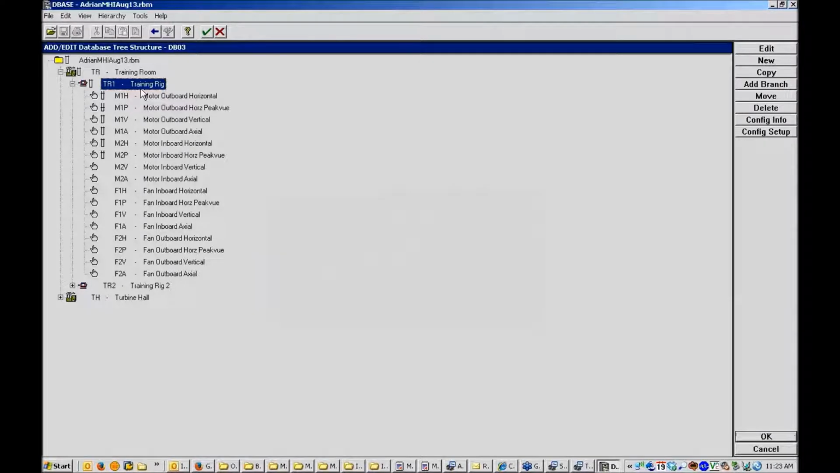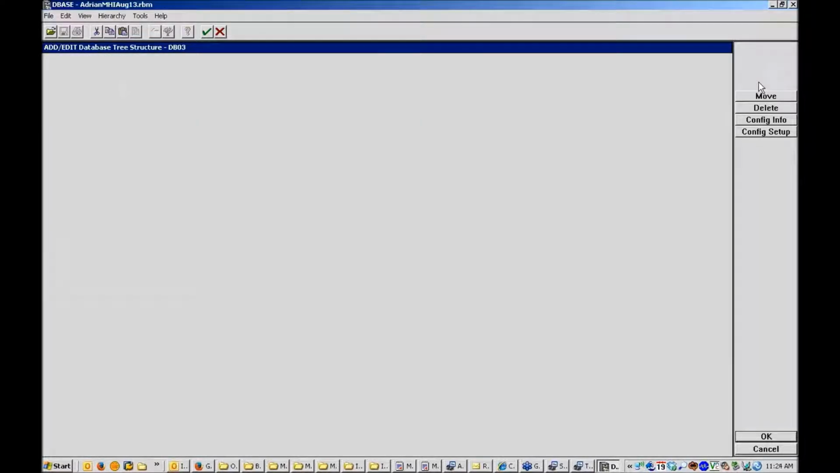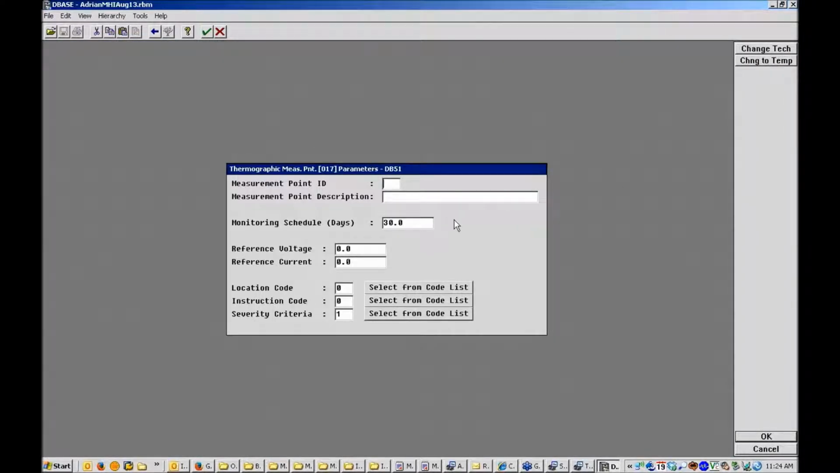Thermography is now enabled for this machine, and I can now add thermographic points to the existing vibration points. The easiest way to do that is to select the equipment level, and over on the right hand side I've got a button called Add Branch, which will add a point to that machine. By default, it's already chosen the thermography technology in this case.